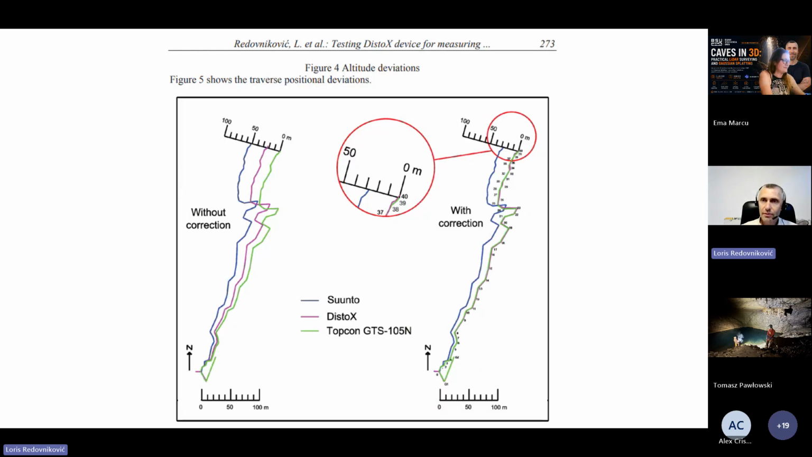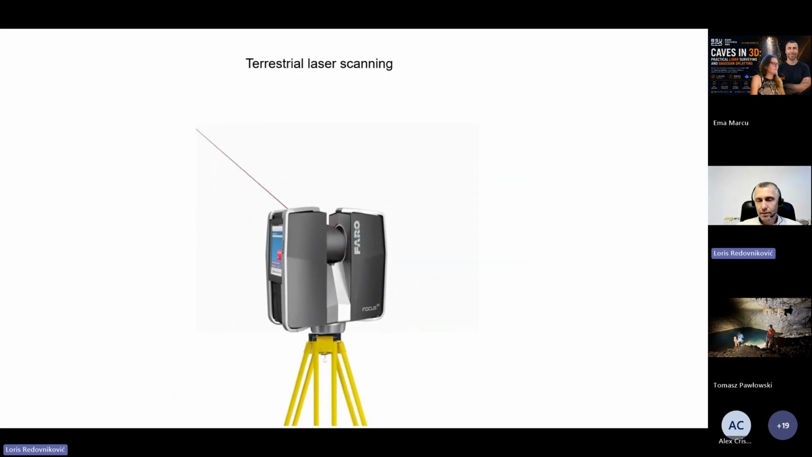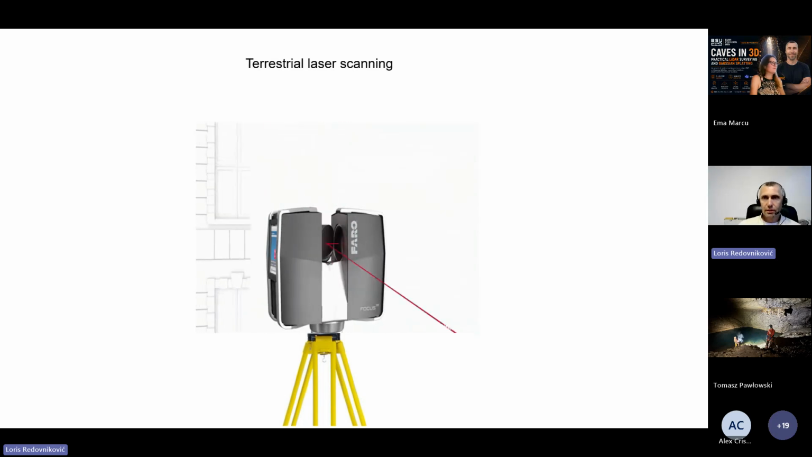I wrote an article about the Disto-X. I tested it in comparison with Suunto and Total Station. It was in 2014 at a congress in Prague. I showed this result. You can find this paper on the internet.